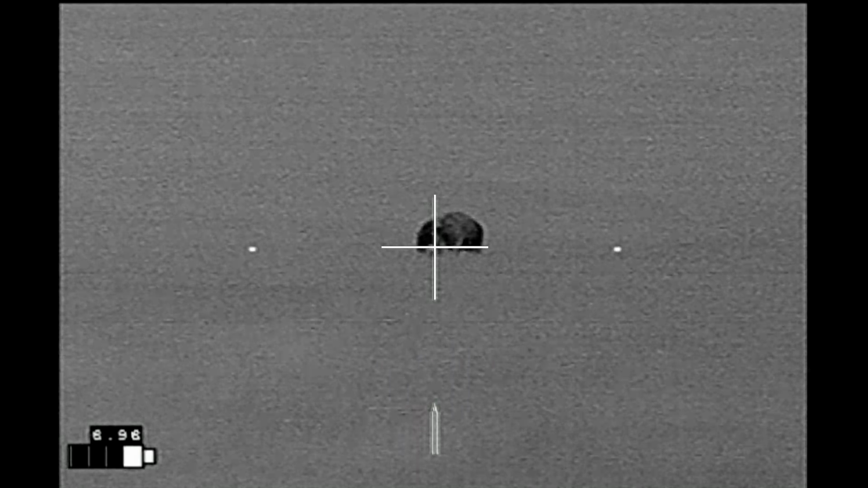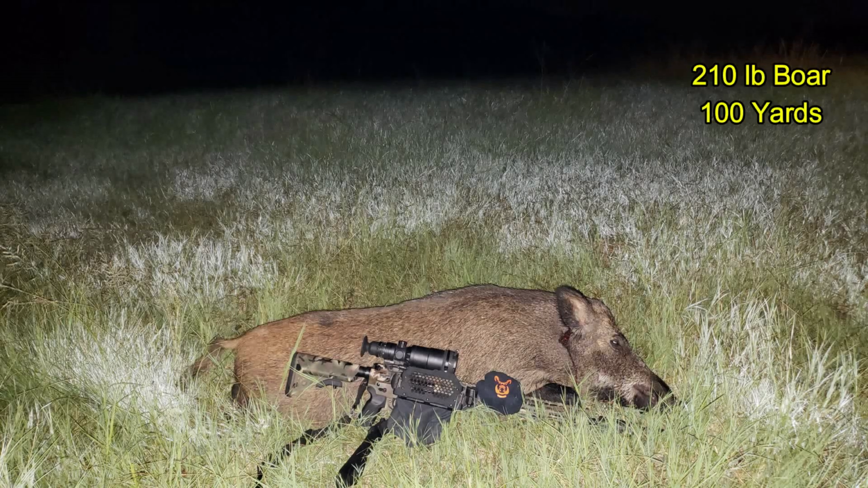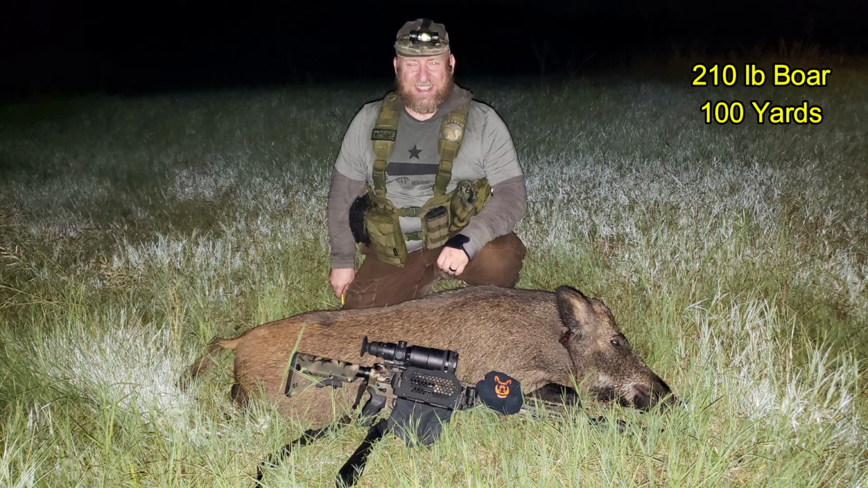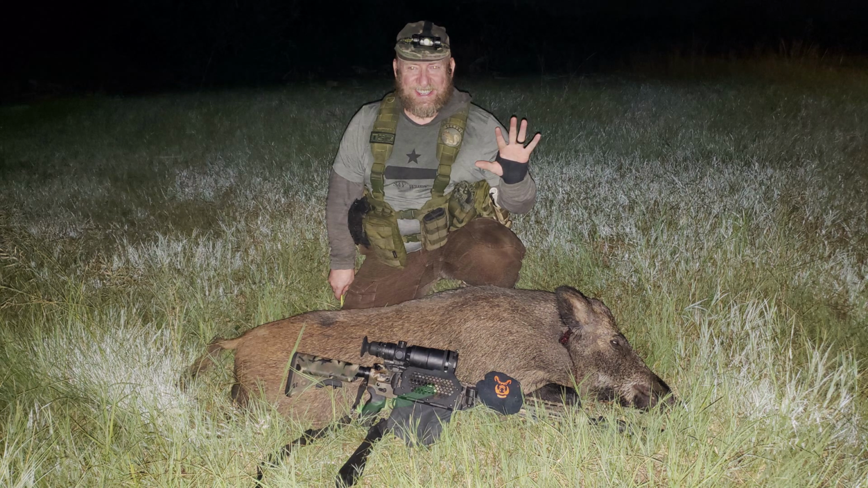All right, here we go. He goes right down. Turned out to be a 210-pound boar at 100 yards. Shot entering right there next to the ear, going down into the chest.